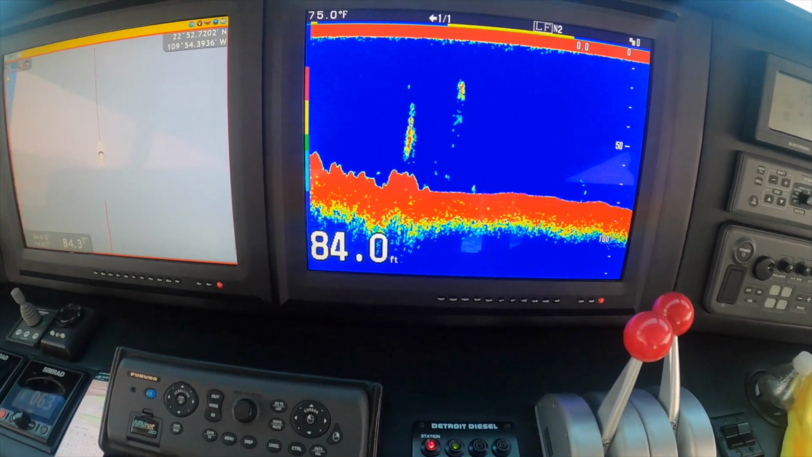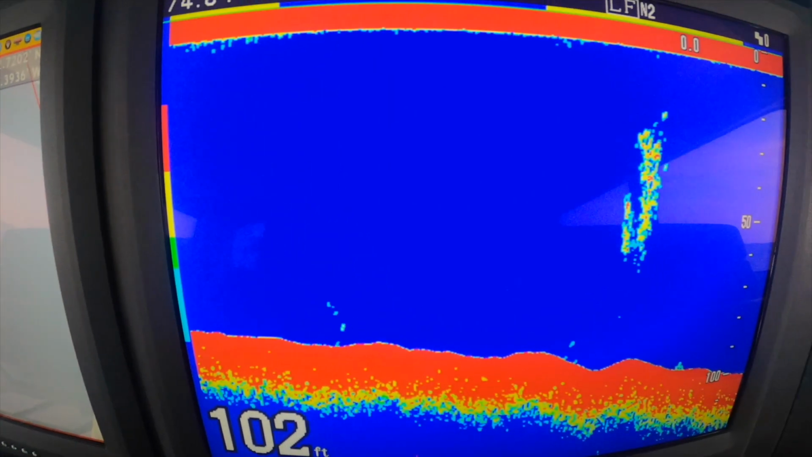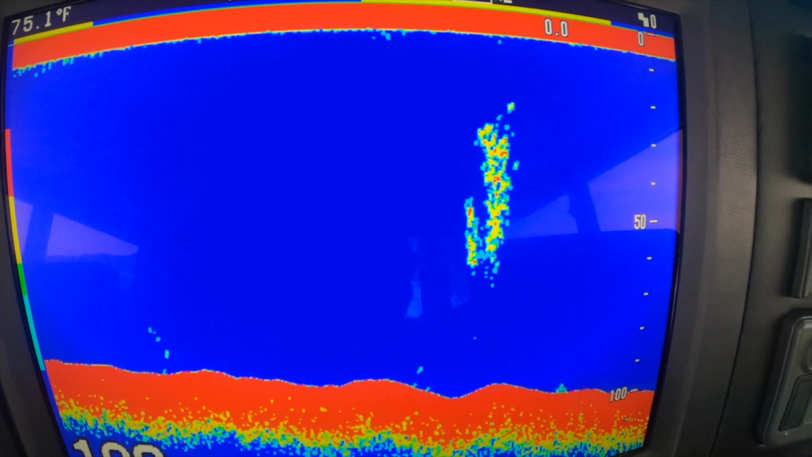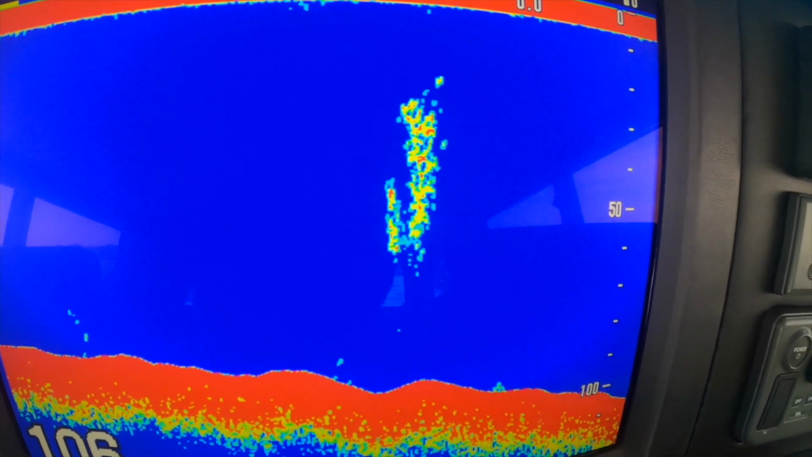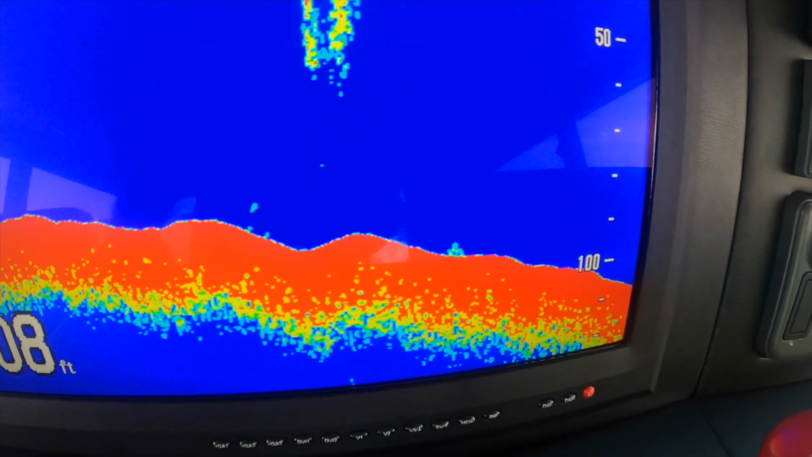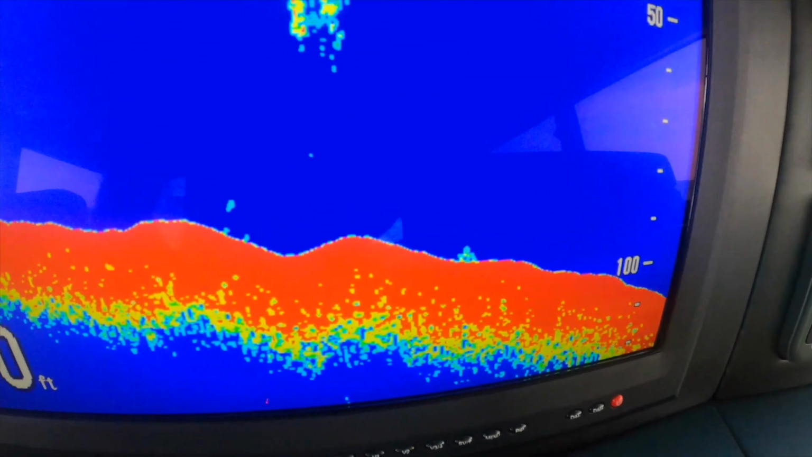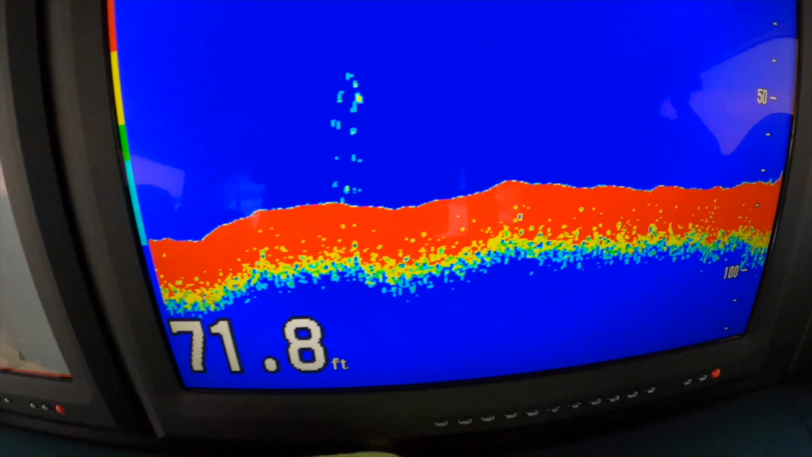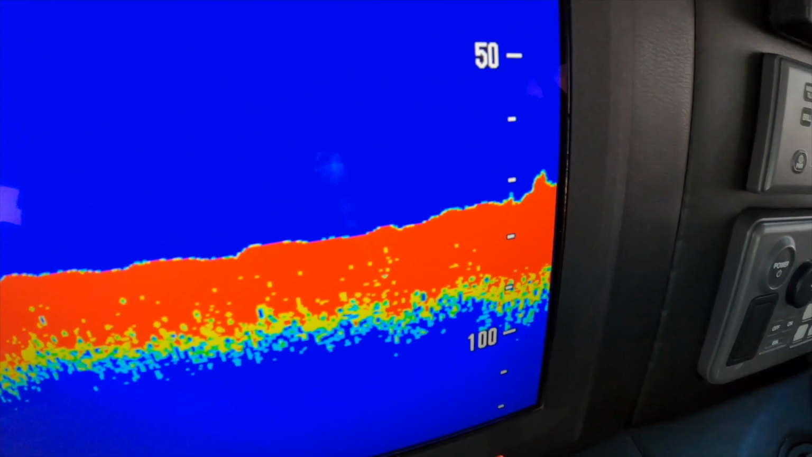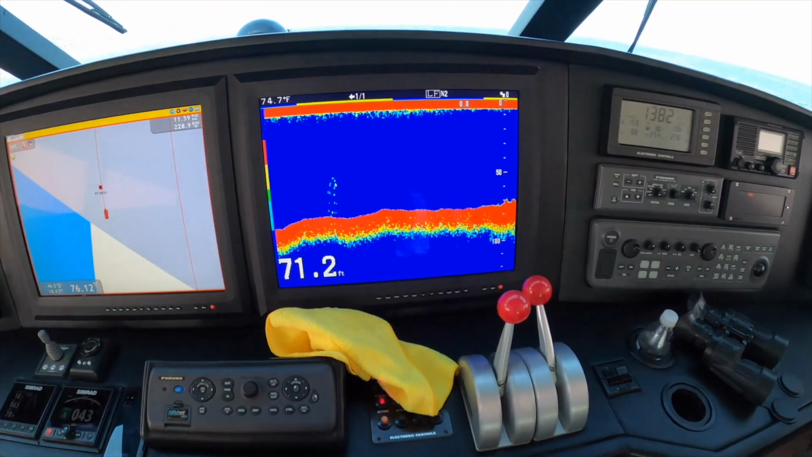Now we want to find out if there's any current. And the only way to figure it out is to drop the anchor. But we're going to look at this. Oh, there's that bait pushed off the side of that rock. We're going to drive around here, look at it a little bit more. That's out in 107 feet of water as I turn around to get back to the rock. So it lets me know there's a lot of feed here. That means it's probably a good chance that we're going to find that yellowtail on this rock.